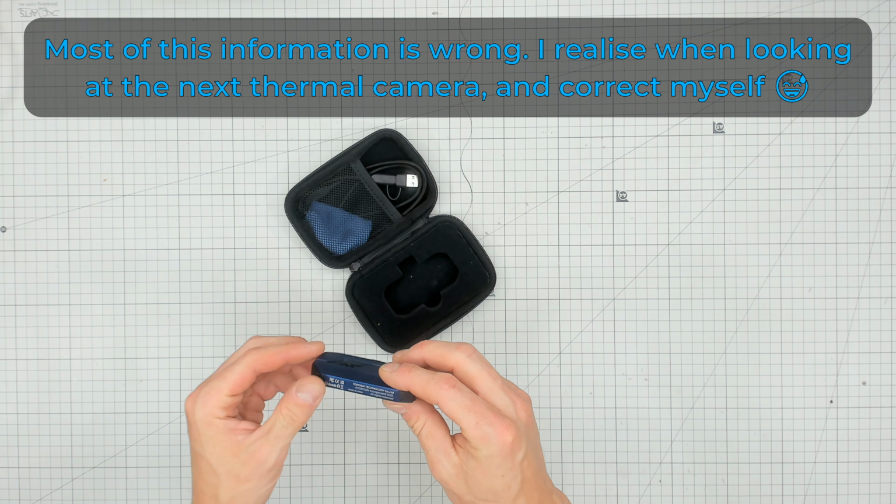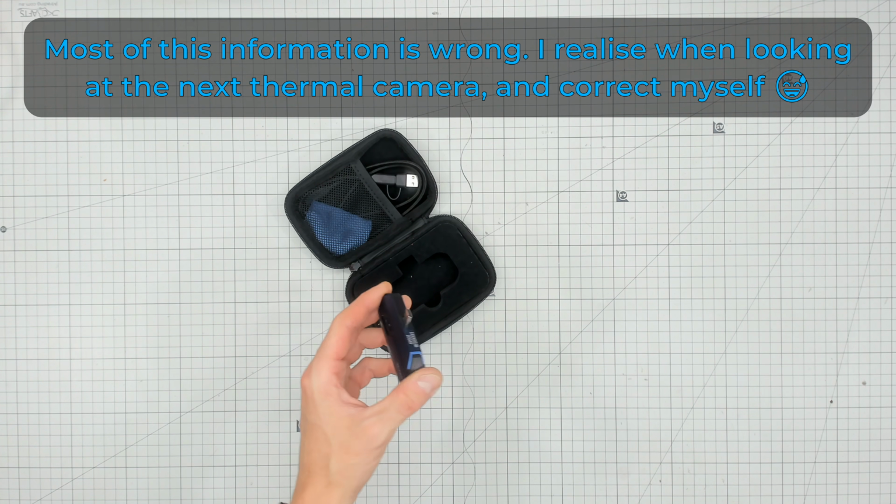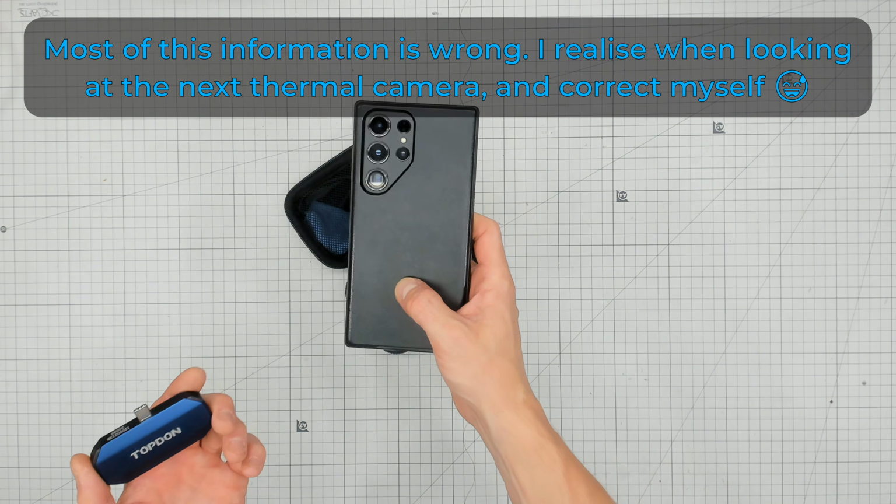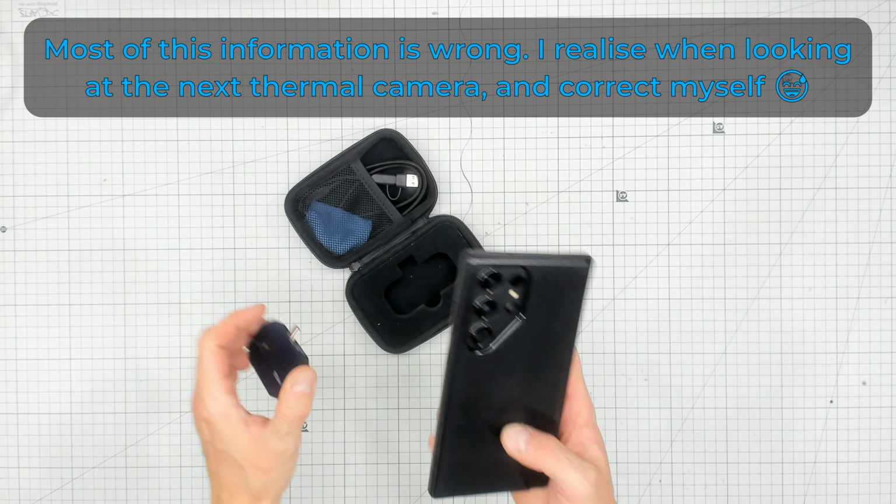Now, also, this doesn't have a battery, but it does say 6 hours battery. What it's saying there is with the phone, I think it was a Galaxy S23 that they use. You can use this for 6 hours before your phone battery is flat. Again, I don't know why there's a battery in that. This doesn't need it. Fair enough.